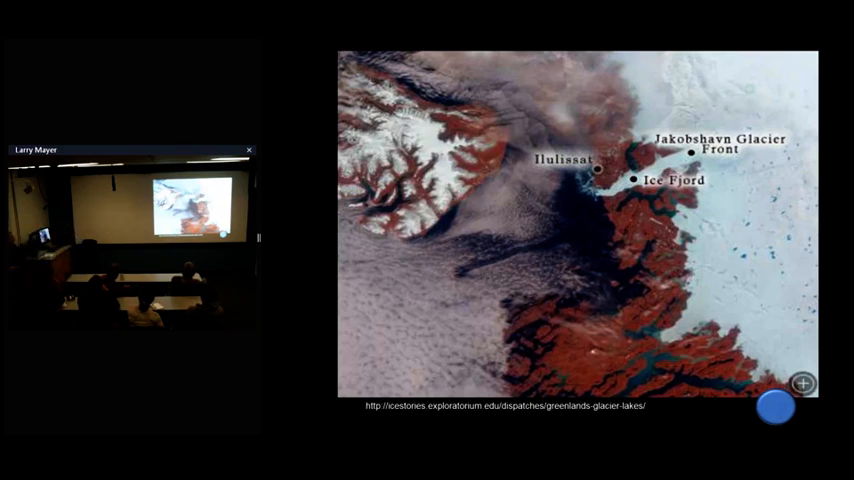One of the places where a large portion of ice is coming out of Greenland, and again, I'll ask the experts to correct me, is in the area of Ilulissat, a place called Jakobshavn, where the glacier is coming down again into what was some time ago a very large ice shelf, and I think most of that ice shelf is now gone.